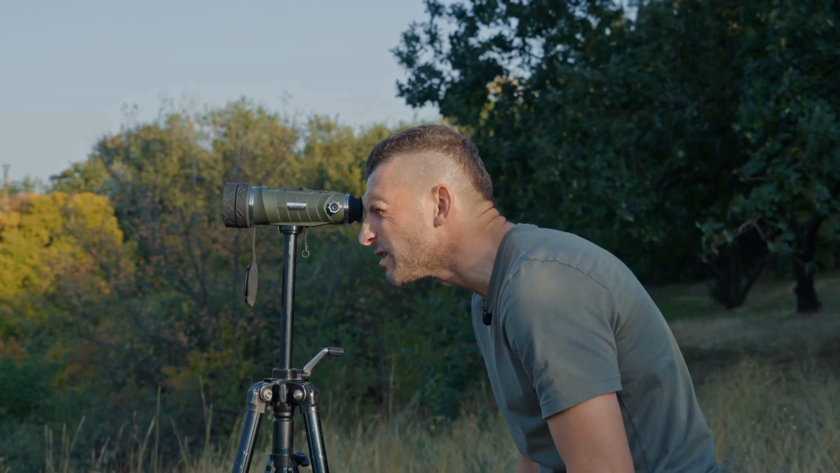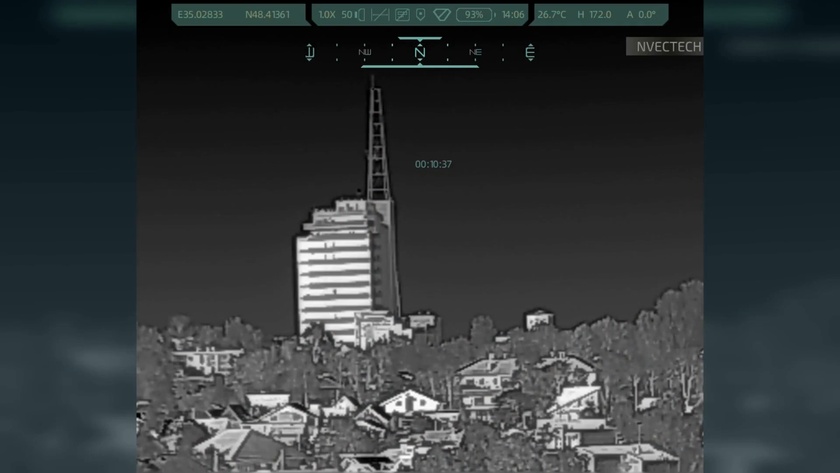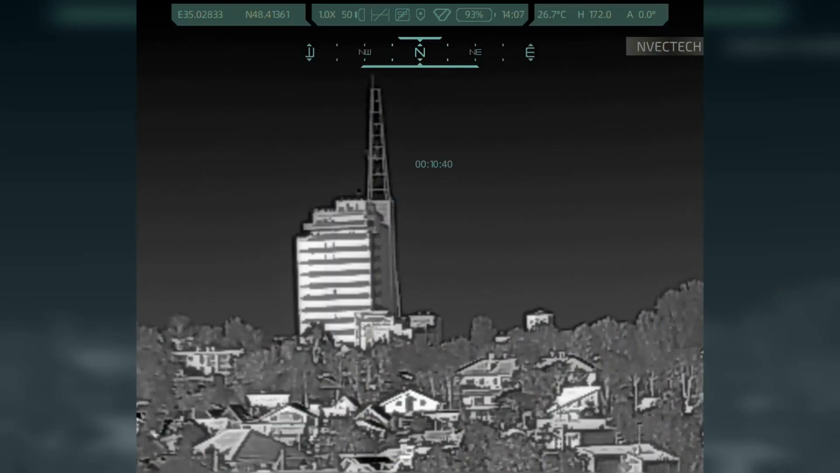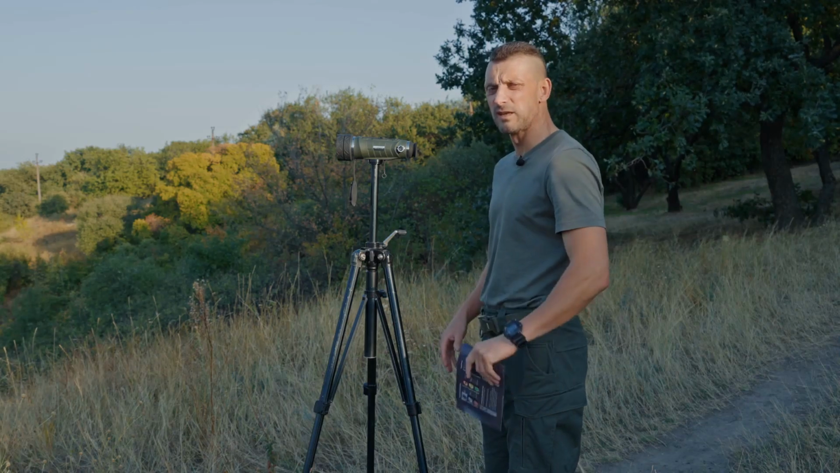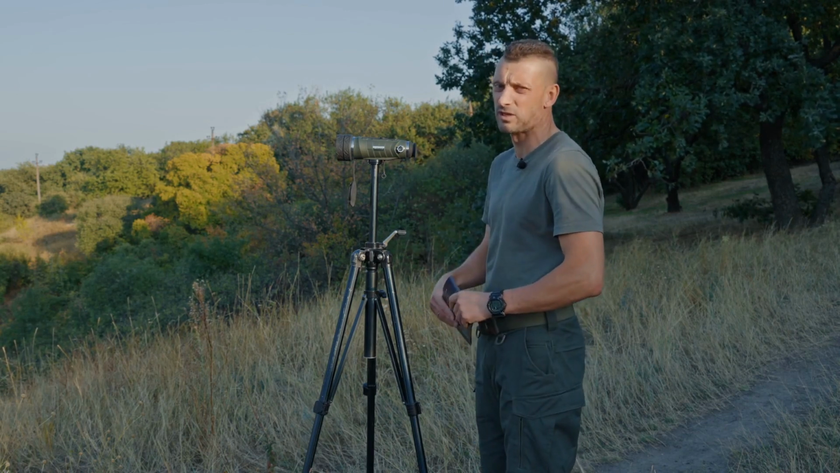The next icon reminds us of a triangle inverted with the point down. It is nothing more than a hotspot. What is it? This is when the thermal monocular provides a Wi-Fi access point. In the next image, you see a drawn battery showing 93%. This is nothing other than the battery charge level. In our case, the battery charge level is 93%.